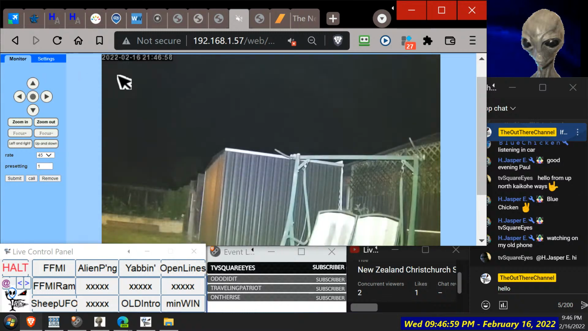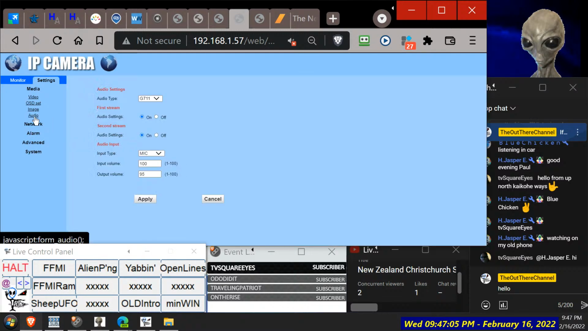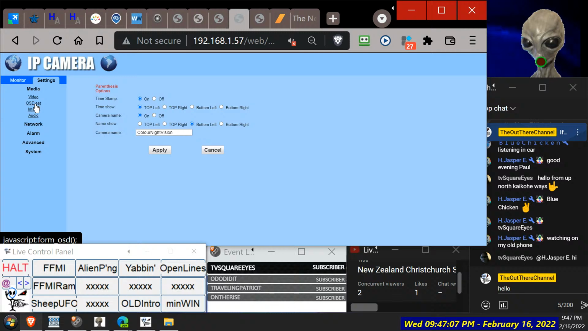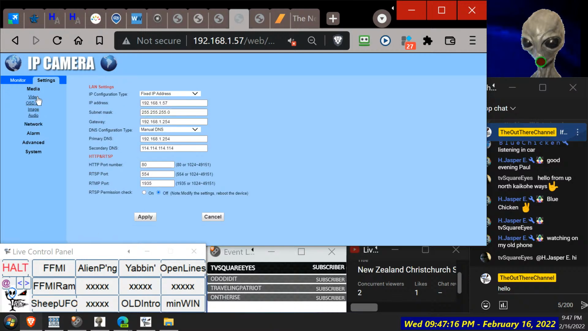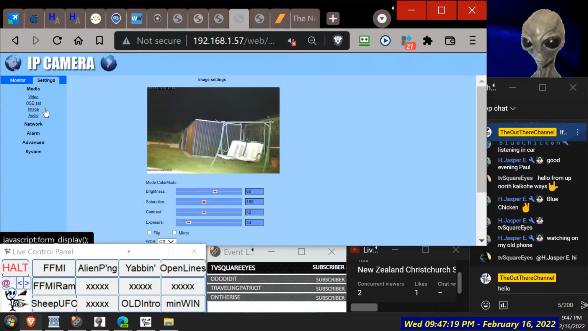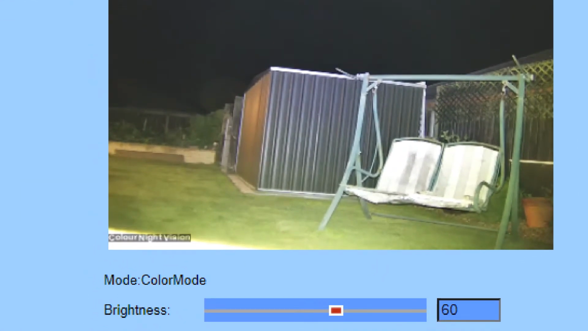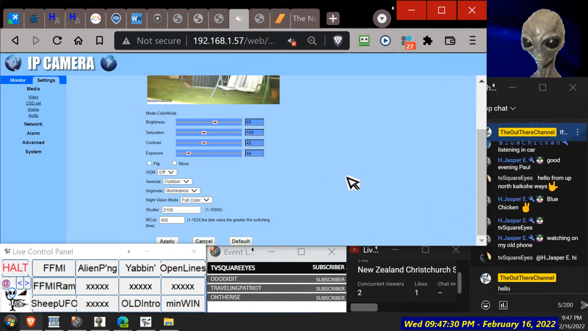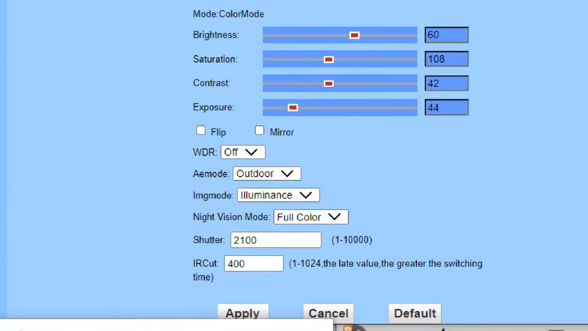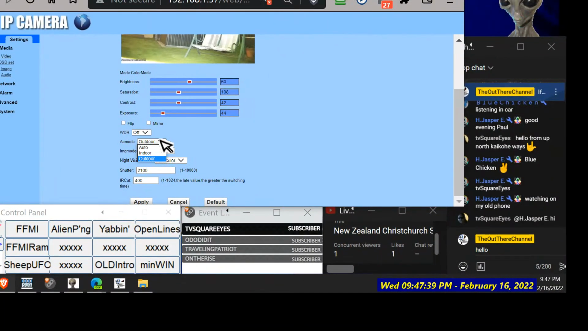Keep doing that. So let's try again. Now this was the test run. A bit better than last time though. Where's the images gone? Yeah, looks pretty good on the small screen there. Another thing is we've got no indication of how long the battery's going to last. Outdoor. Let's try that back to auto.